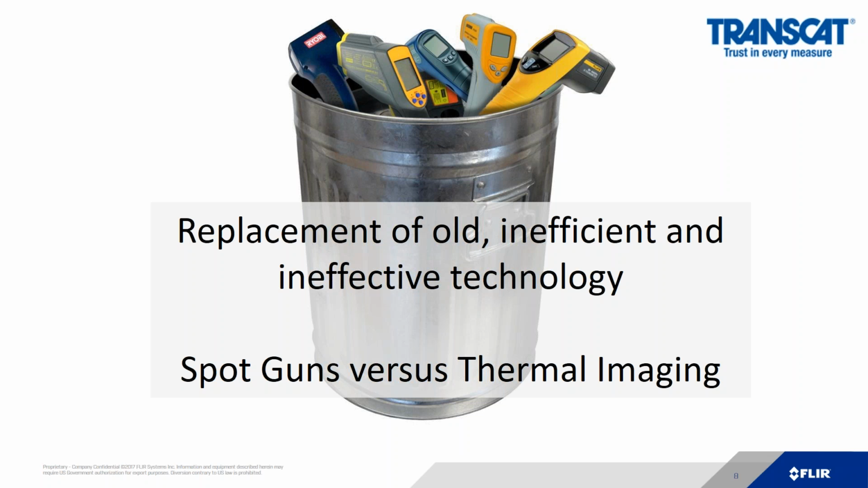And just to note a disclaimer, one of the brands that I showed already is made by X-Tech, a company that I represent as well. So I'm not picking on a manufacturer. I'm just showing you the value of a thermal camera over a temperature measurement device that my company makes as well.